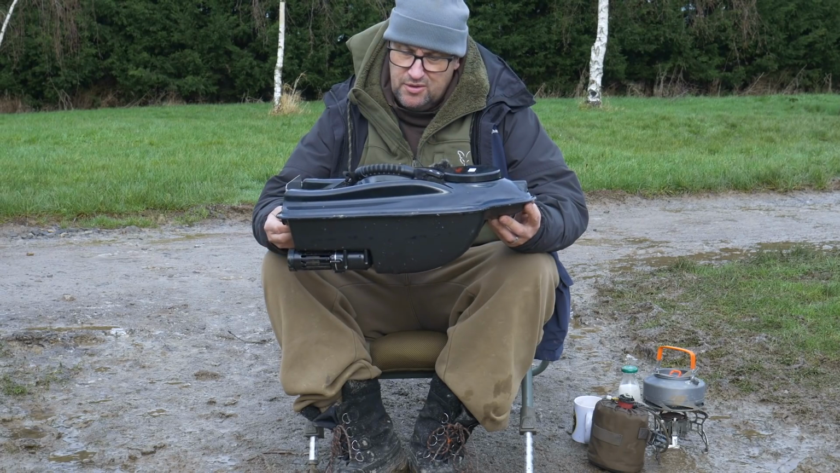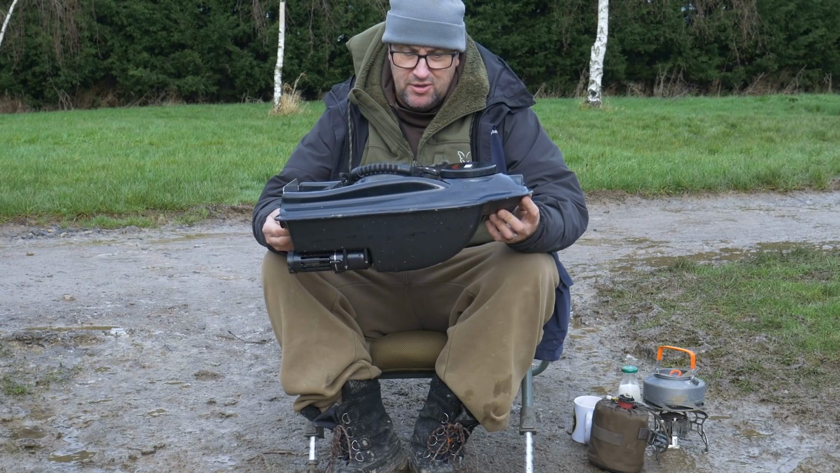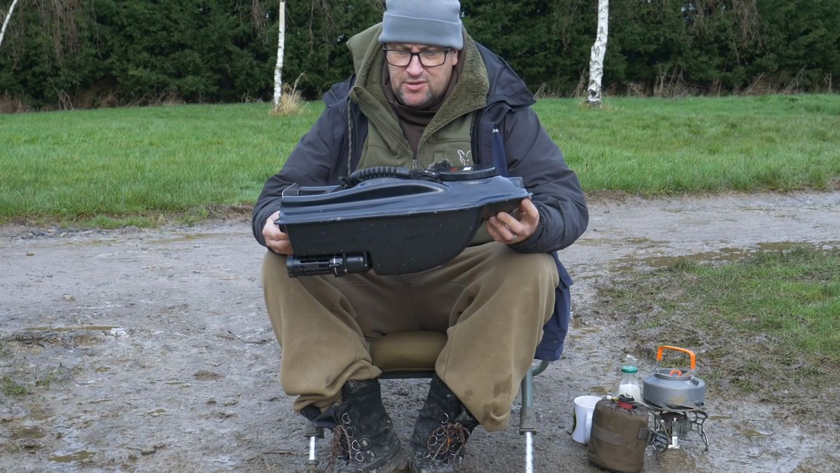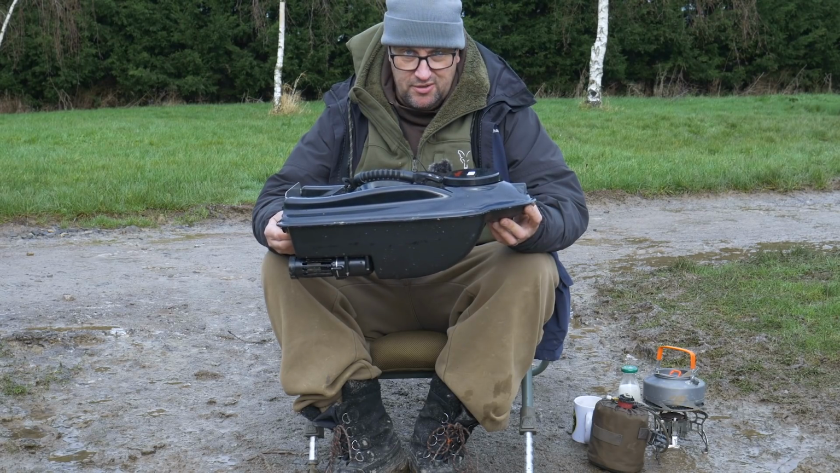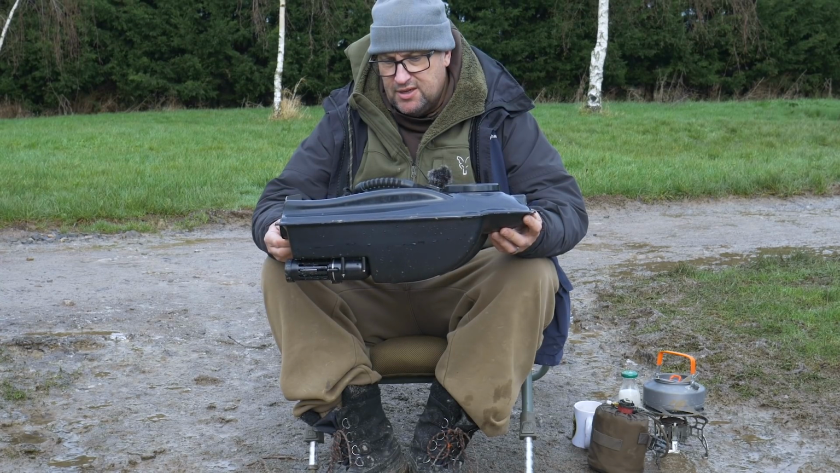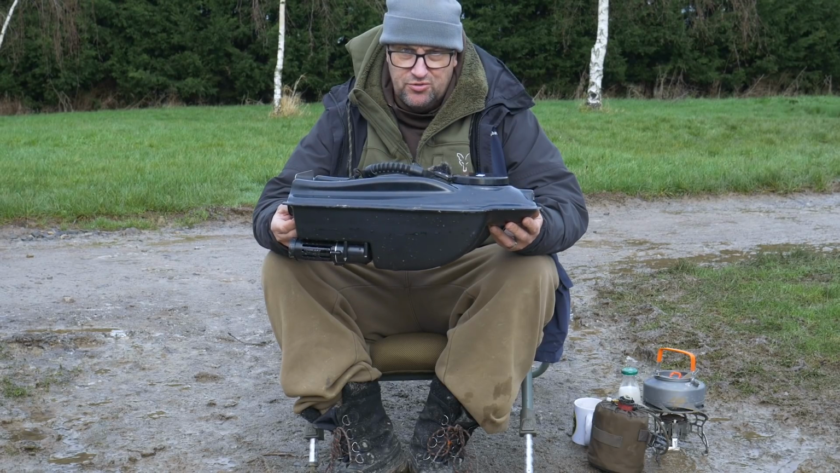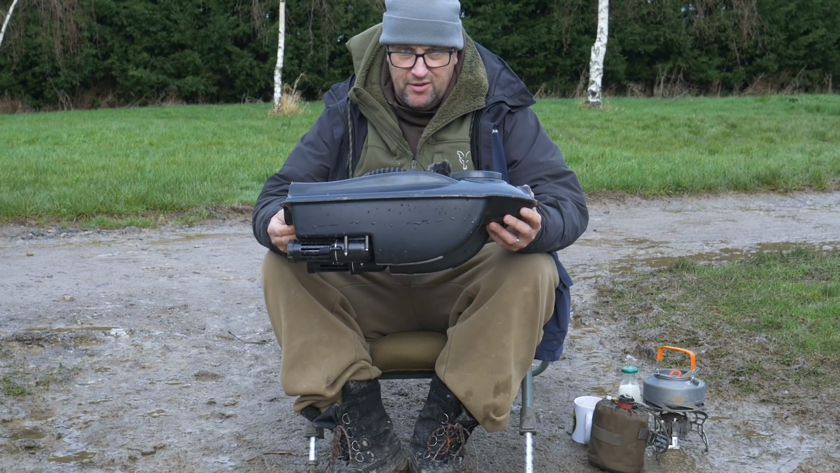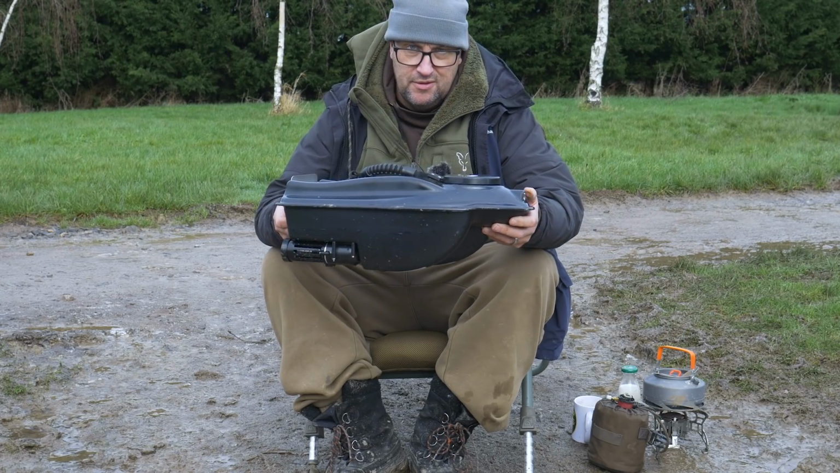And so for the price this costs, which is about £180 online, I think this is a good entry into using a bait boat. I say entry, I don't think I'd ever buy a bigger, more expensive one. Like I say, if you can't beat them, join them. And this is what I'm using to join them. And I'm very, very impressed with it, very happy. So yeah, the Actor bait boat.